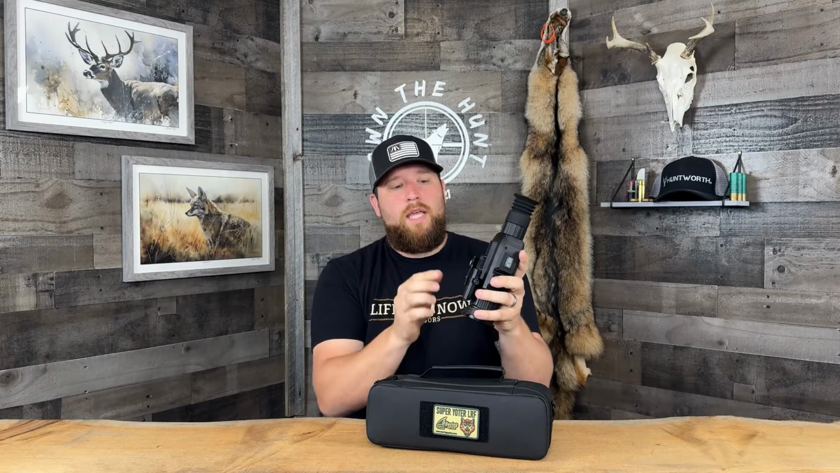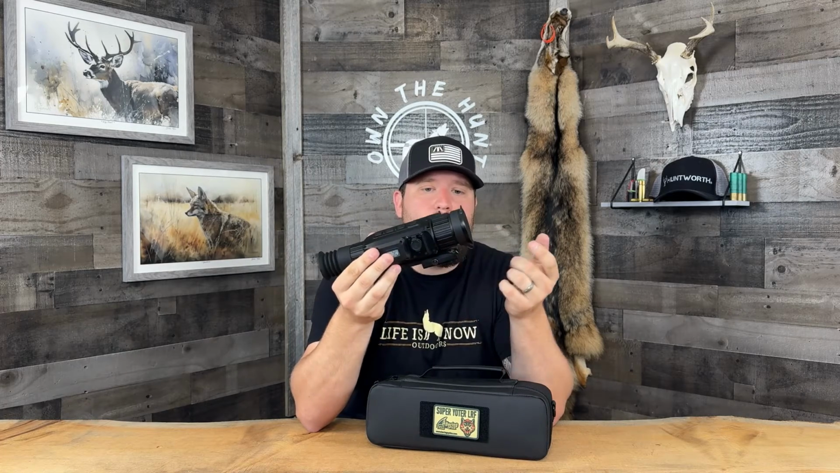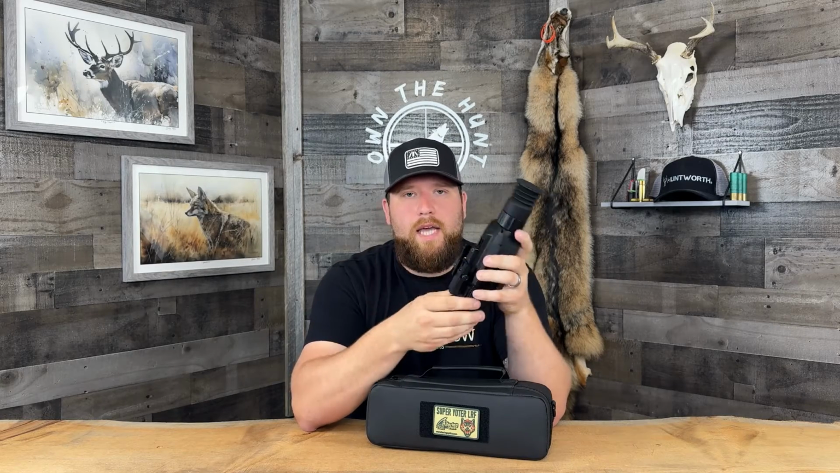Works really well. This one here came with their standard Bering Optics mount, but they do offer this scope with a LaRue Tactical or LaRue Tactics 2D mount as well. I think it's an upcharge of like a couple $100 maybe. Honestly, the one Bering makes is fine. I don't see any issues with it, so I don't know. I'll probably have a hard time spending the extra cash for the LaRue. LaRue makes amazing stuff, you guys. If you've ever used a LaRue mount, you know they're phenomenal.